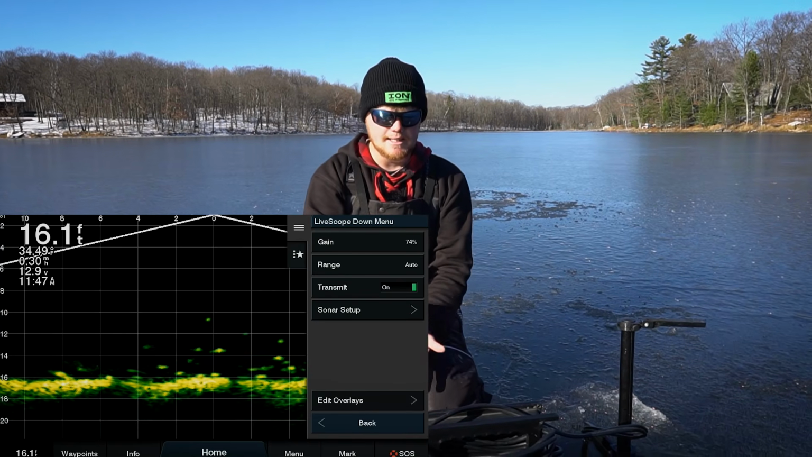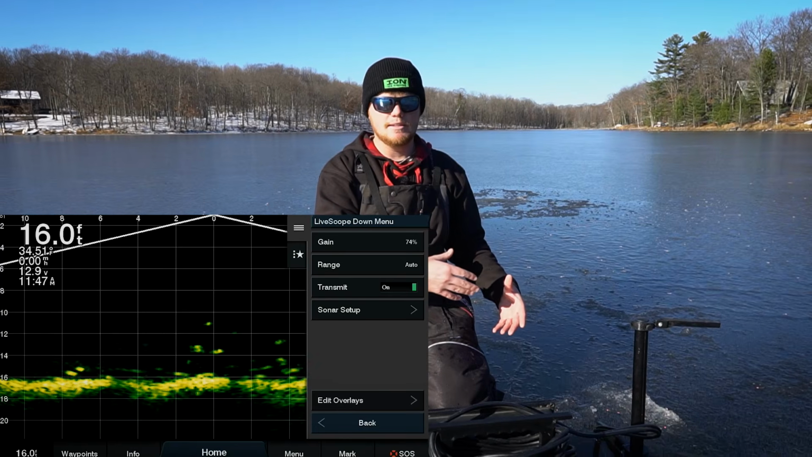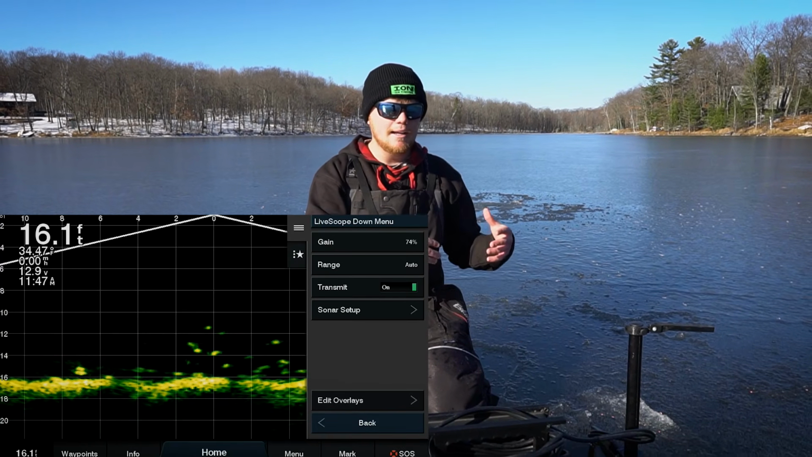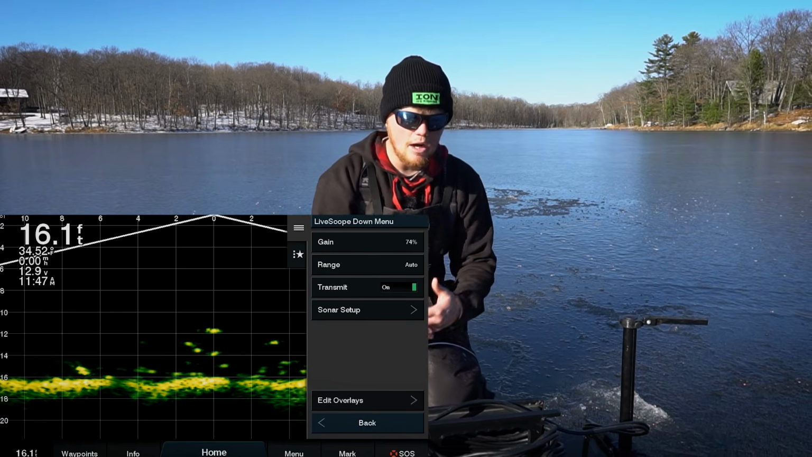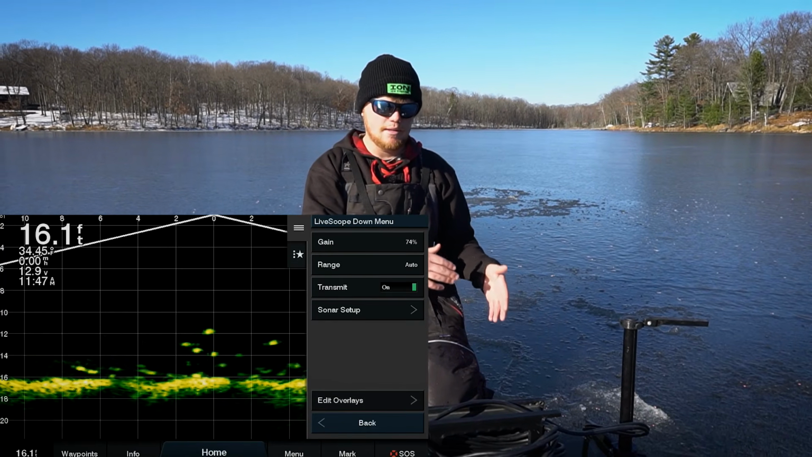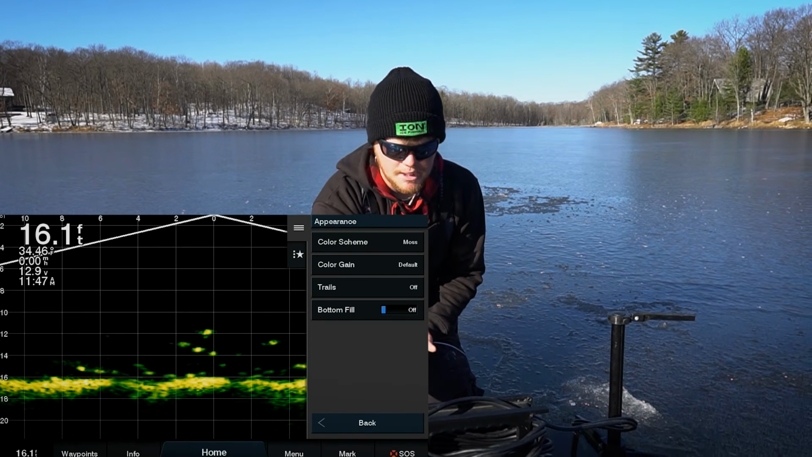So the transmit is on. Obviously, transmit is the operation that the sonar is going to be relaying back to your system. So if transmit is not on, you're not gonna have any picture. If I turn that off, basically I'd lose the connection to my transducer itself. So that has to be on. But then if we go into sonar setup, you can see there's an appearance button here.